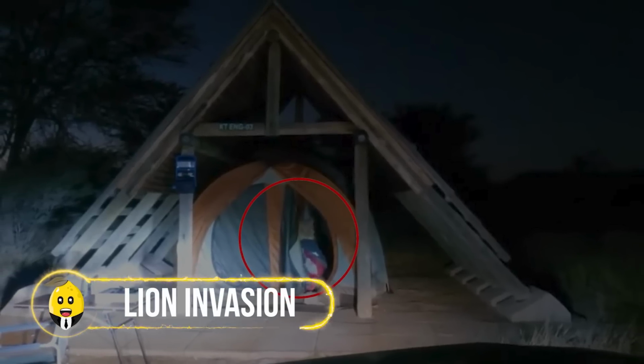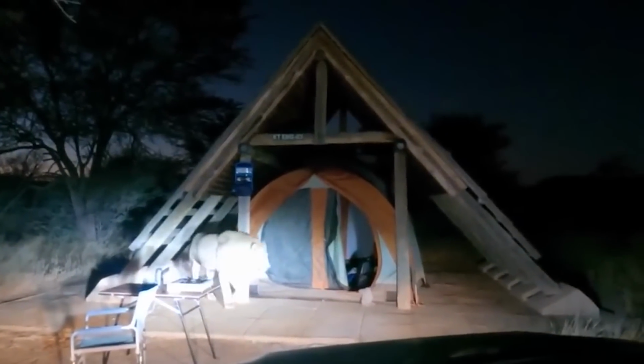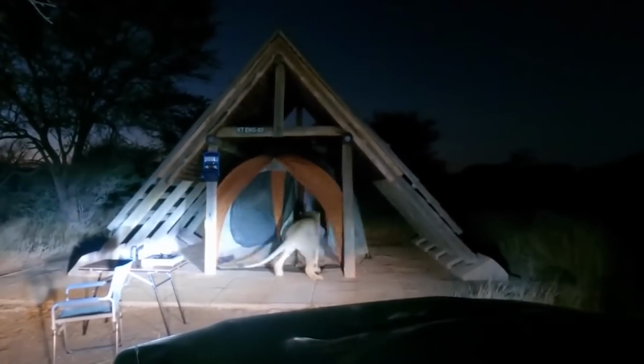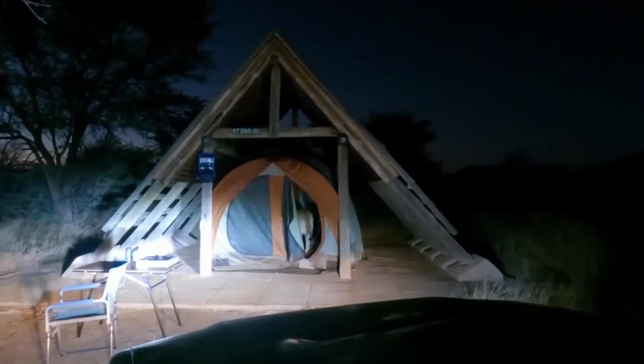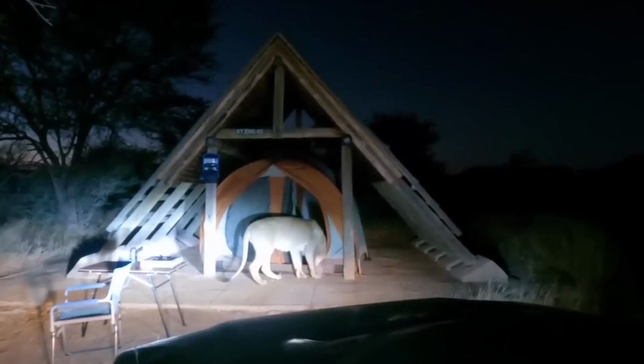Lion invasion. This could be the worst nightmare for every hunter. Imagine yourself out for hunting, and on the way back, you find your only shelter hijacked by an aggressive lioness. This seems really freaky, doesn't it?